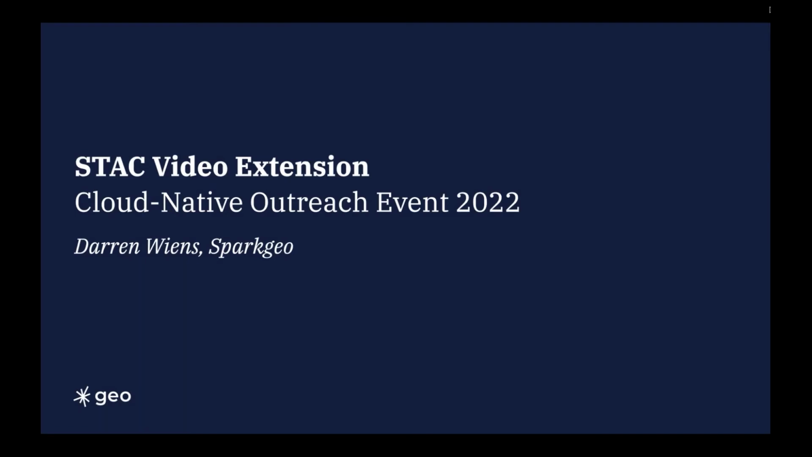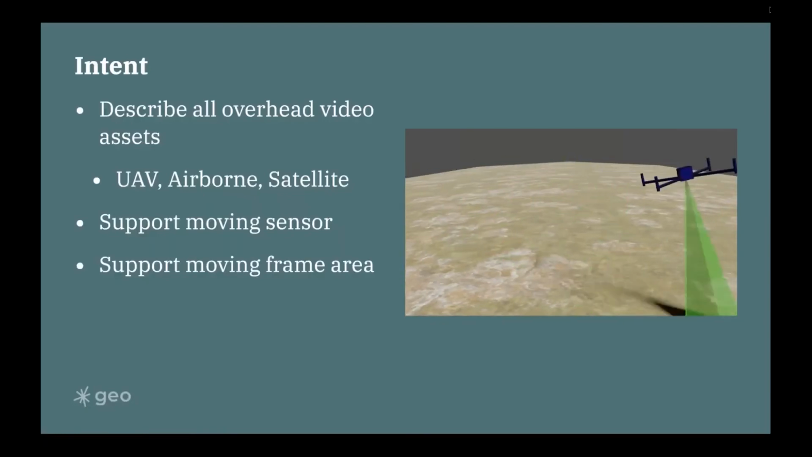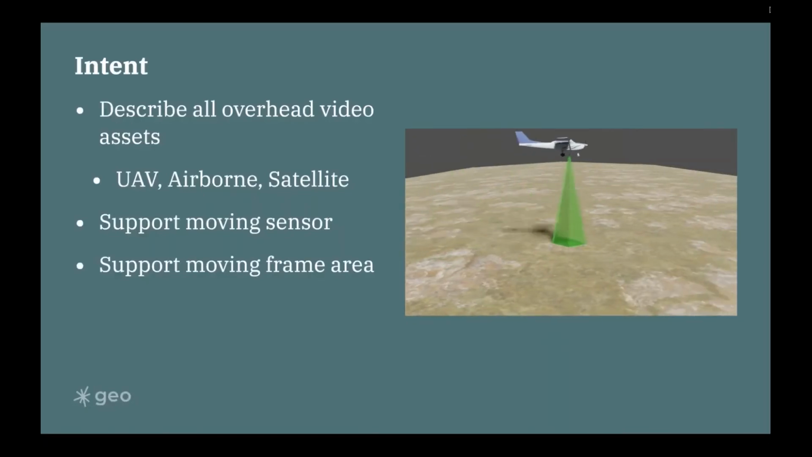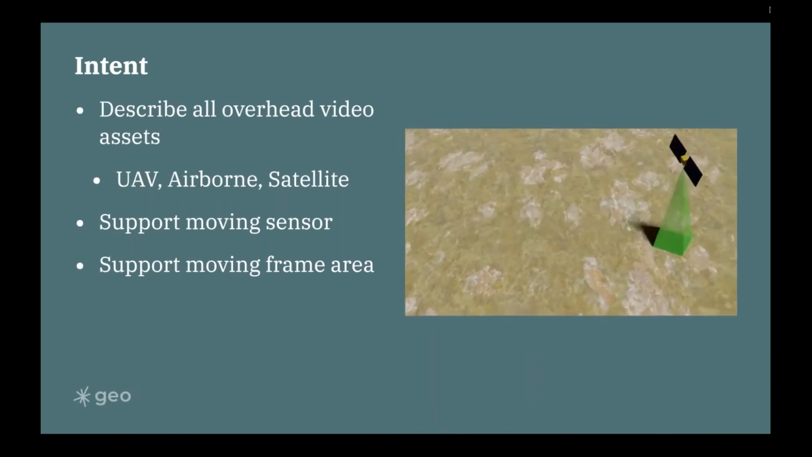Yep, no, we're good. So I'm Darren Weens, a geospatial developer at Spark Geo, and I'll be talking about a new STAC extension for video assets. I made this animation in Blender and I'm very proud of it, so don't tease me in Gitter.